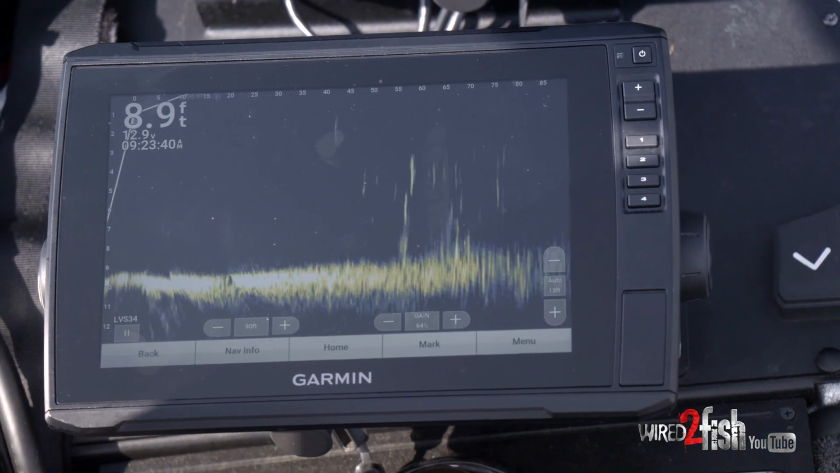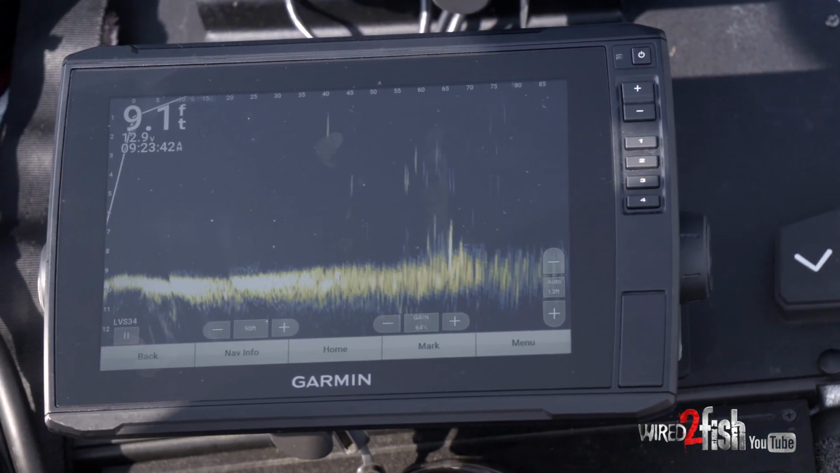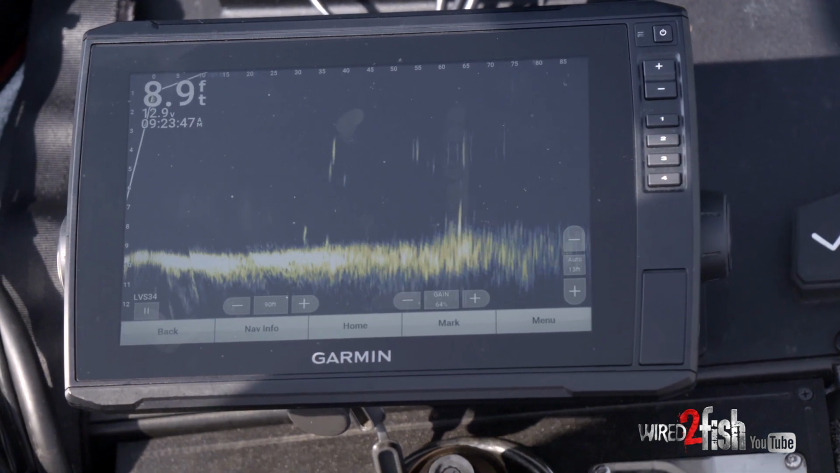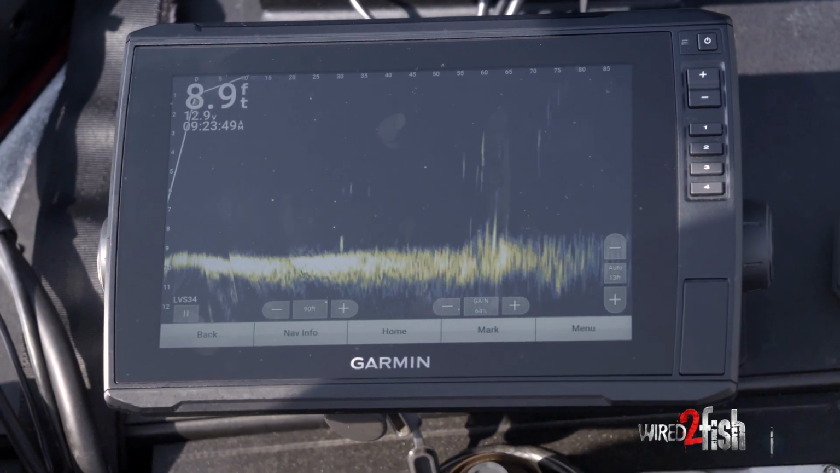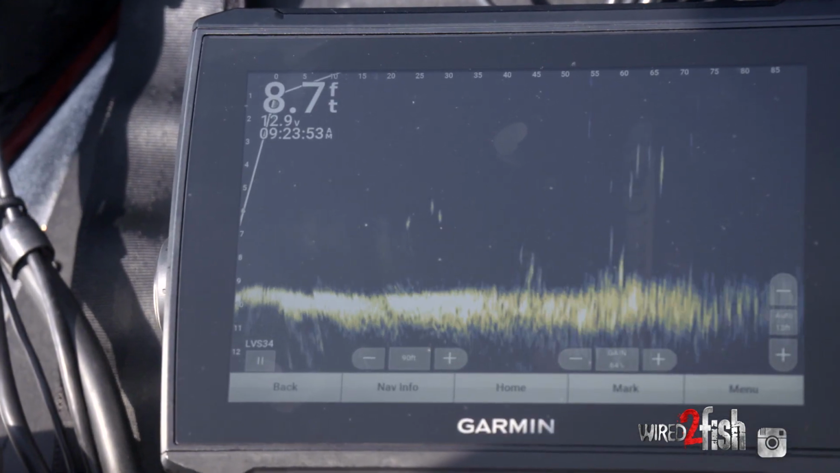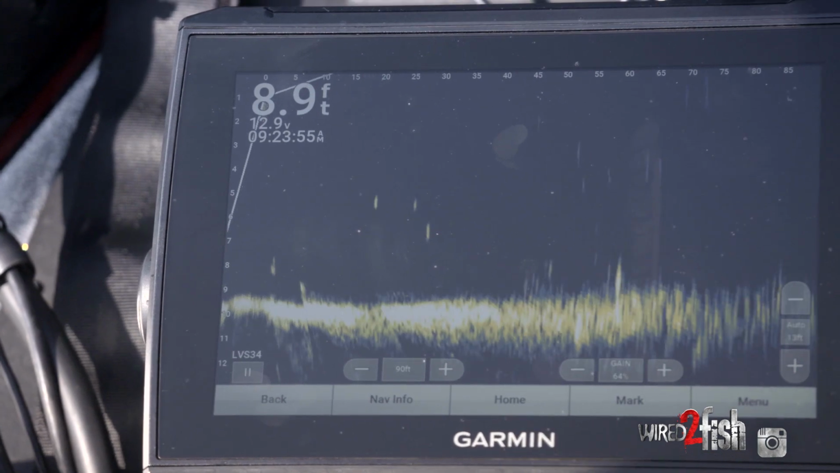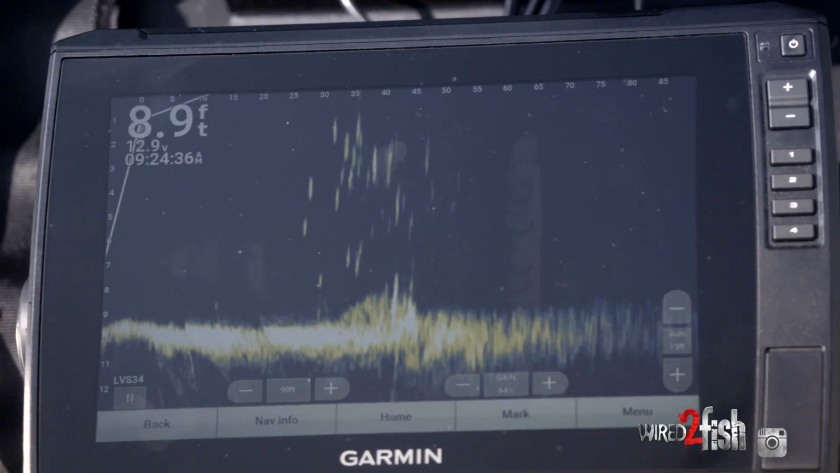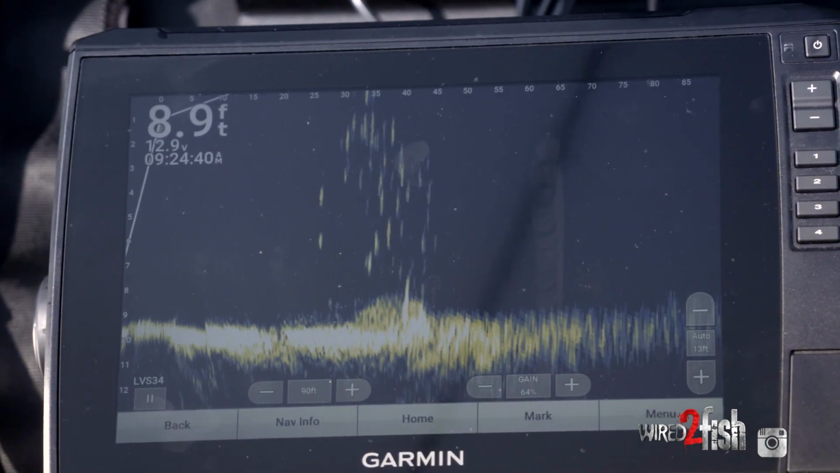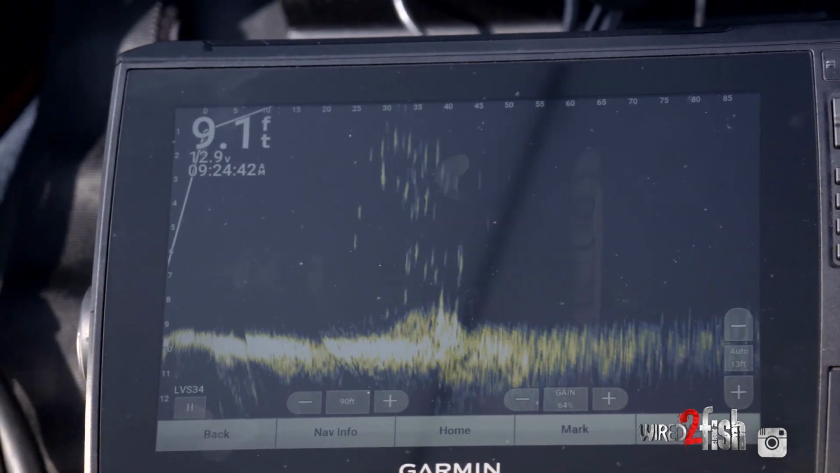I see it coming through there. I got a couple fish looking at it, following it. Come on, get it. Come on, you get it. You suckers. They are from the surface all the way. That's crappie.